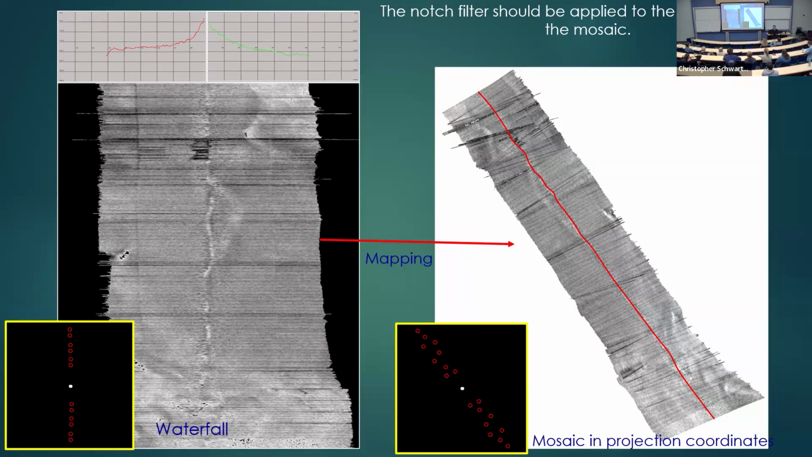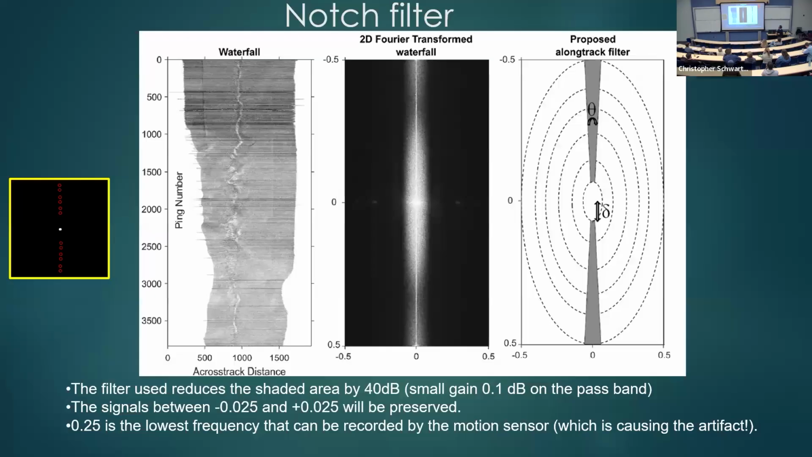Here it's very easy to remove. I can put a filter that is going to remove energy in that direction. So that's why we decided to apply the filter. We call it the waterfall notch filter. It's not the mosaic notch filter. It's a waterfall notch filter. So that's how it works.